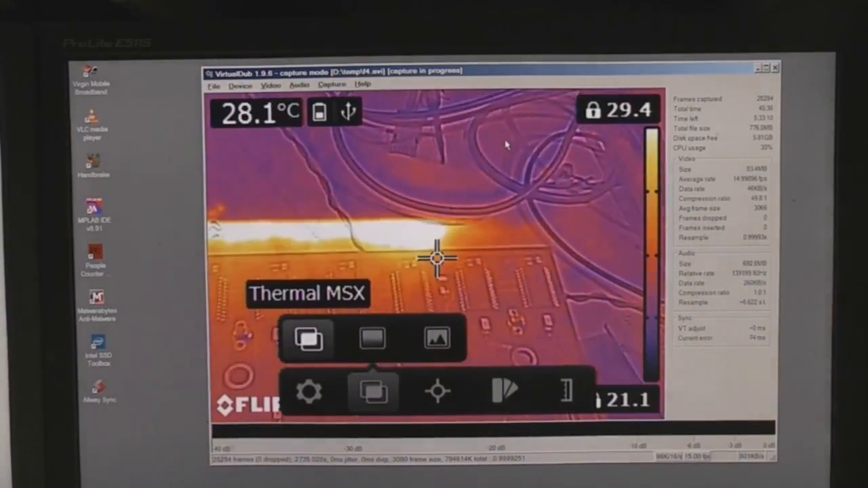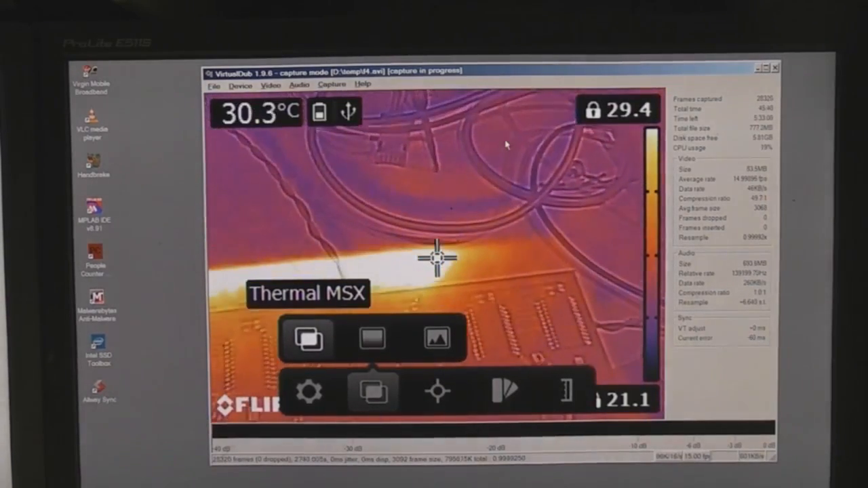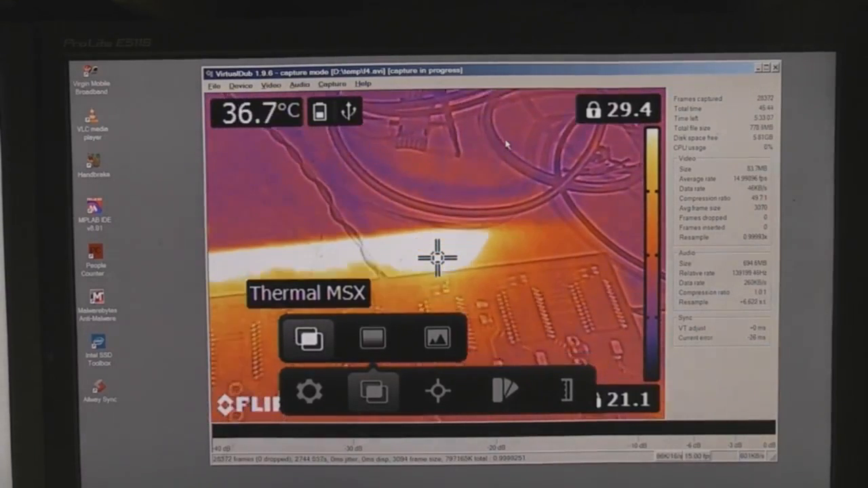So although it's not overlaying very accurately on the thermal image, our horizontal position is actually accurate enough to be able to get right down to locate where the fault is. Right, so to sum up this thing, excellent build quality, useful tool. The video overlay thing is a genuinely useful feature. It's not a gimmick, it really is useful.